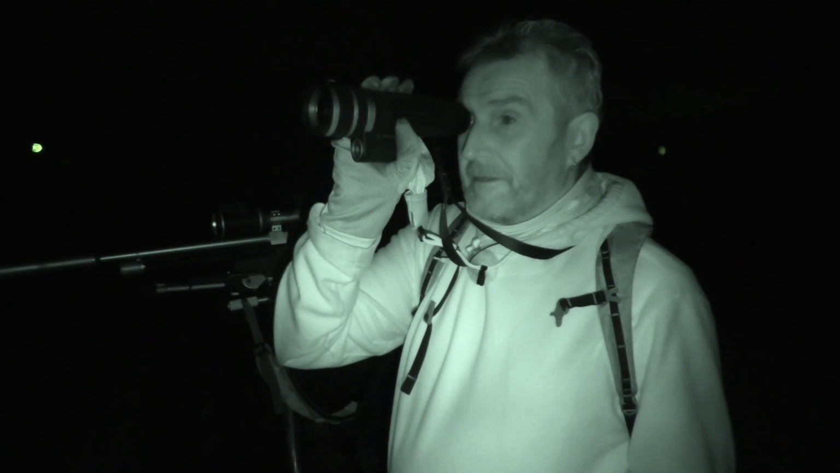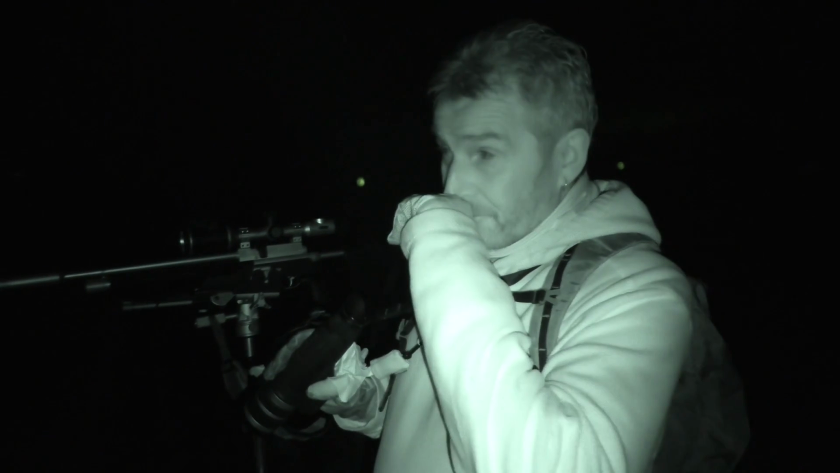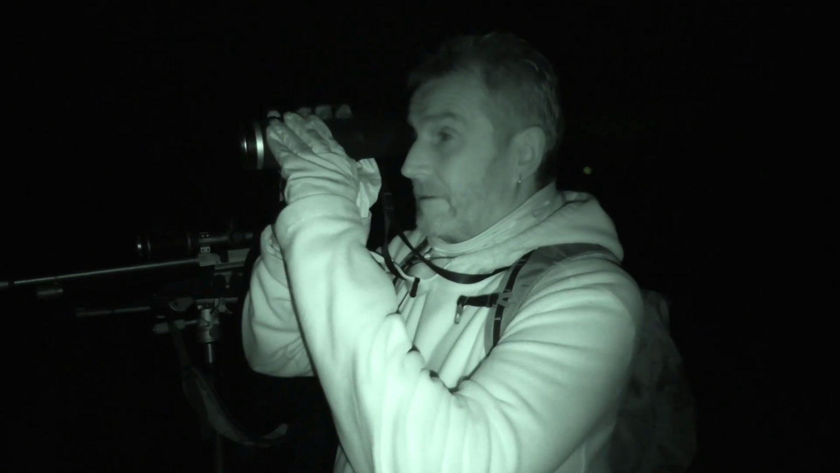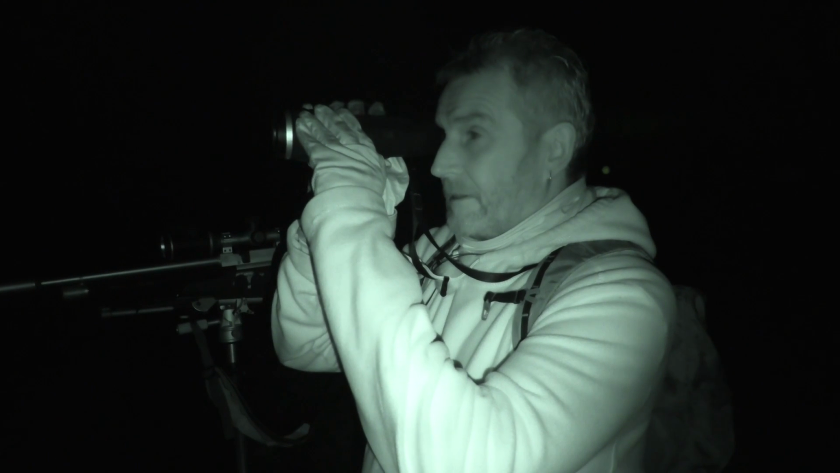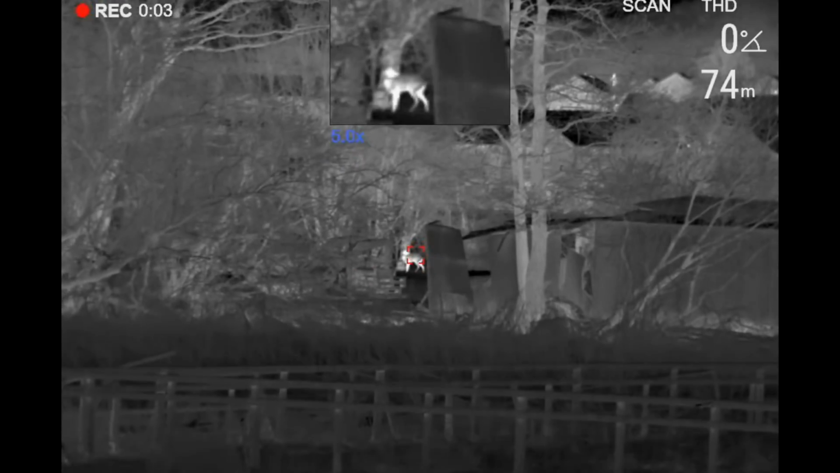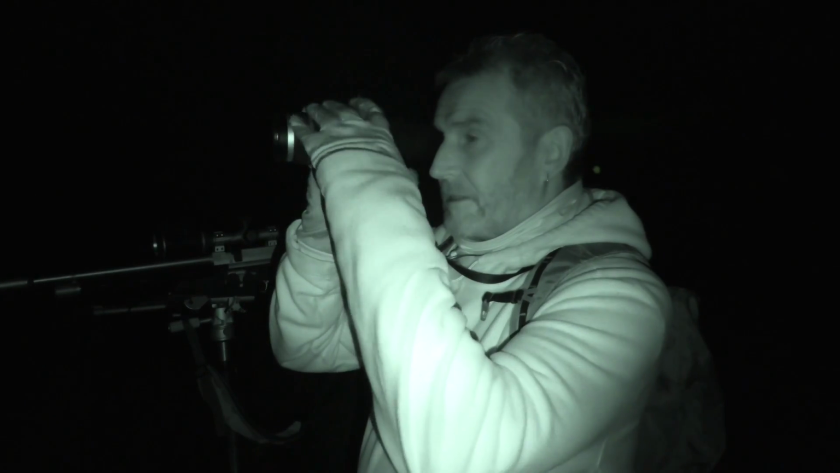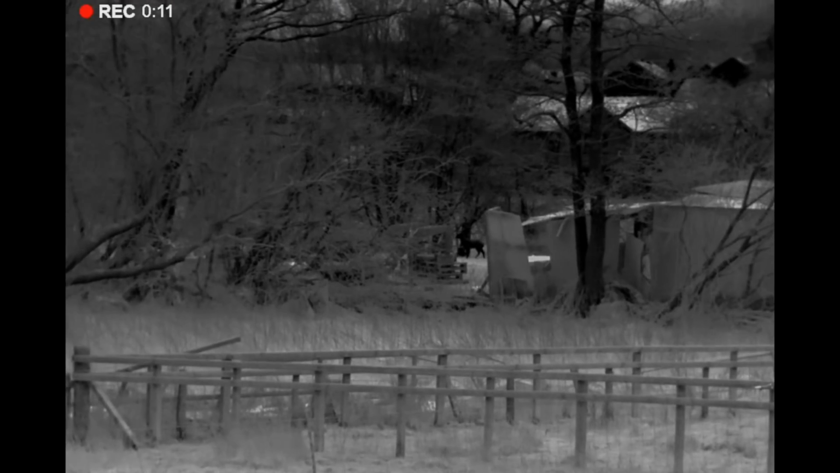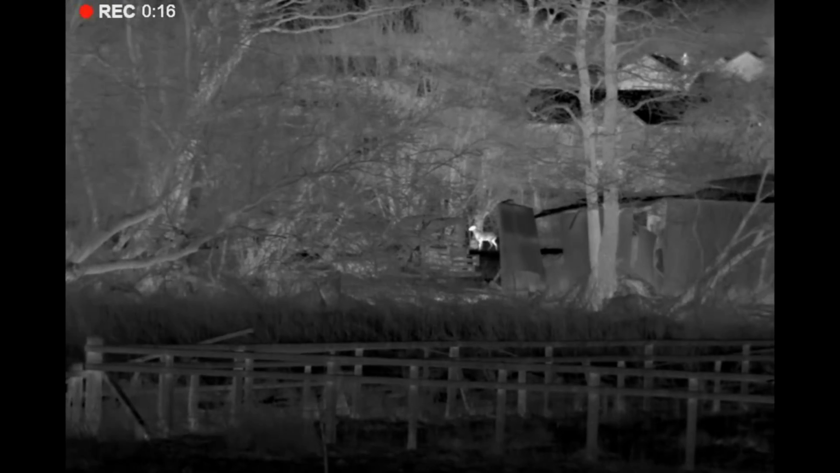Well, actually, that is weird. Earlier on we were talking about you feeling like you've got some eyes watching you. Well, right in front of me, we've got a roe deer. It's quite a way away. It's well over 100 yards. I've got it in white hot at the moment, and it's the details there. It's not too bad. You click it into black hot, and it seems so much more detailed. The trees around it, you can see the branches, you can see everything, and it's just stood there side on looking at me.